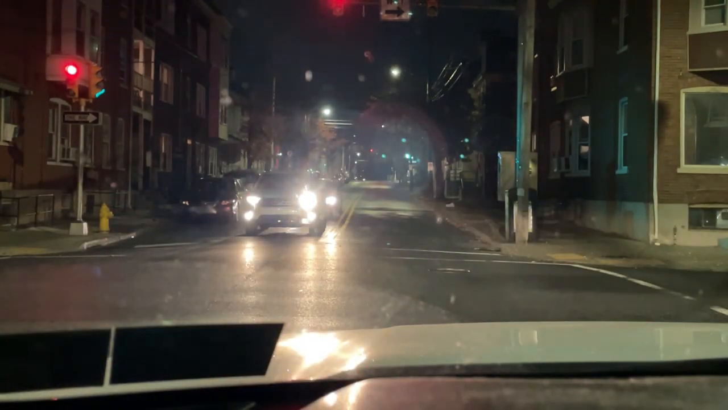Musa, my screen is delayed about 10 seconds, guys. It's still moving, and I get dizzy. I'm like, why is my truck moving? While I'm sitting here at a stoplight, it's about 10 seconds or longer delayed.